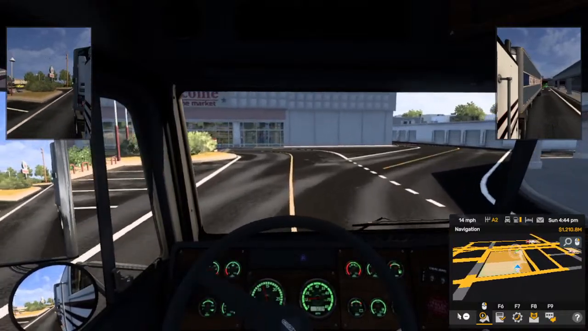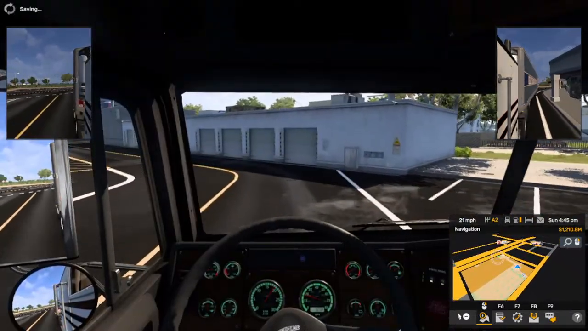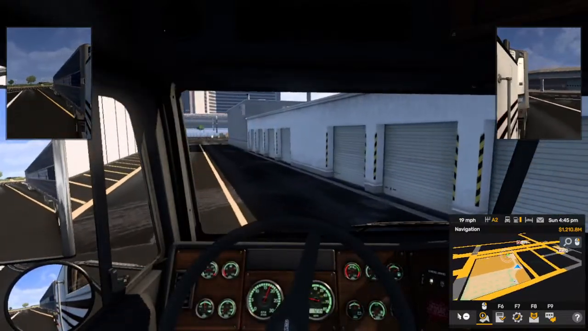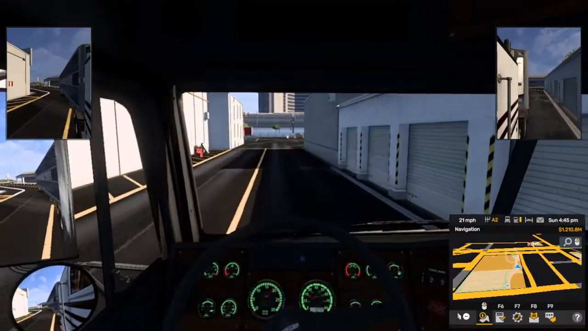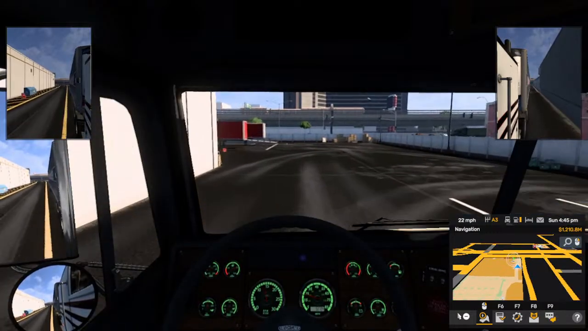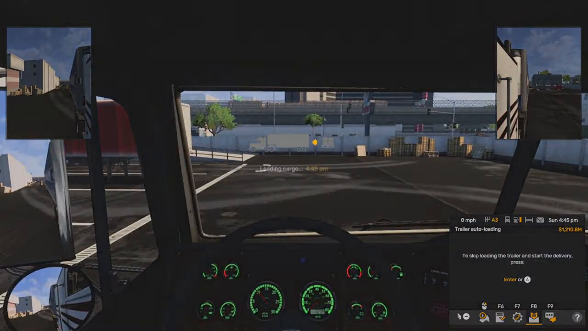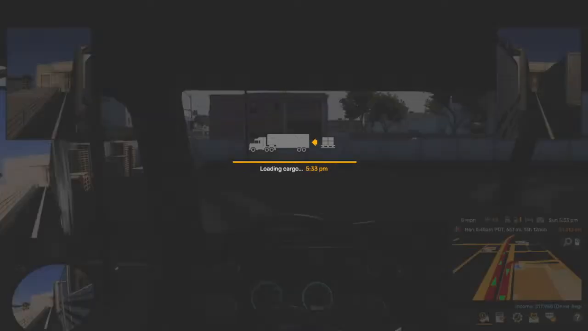And let's go to the item that I need on the road. It is a short ride for stuff. So, ready to roll. Other than that, let's get going.